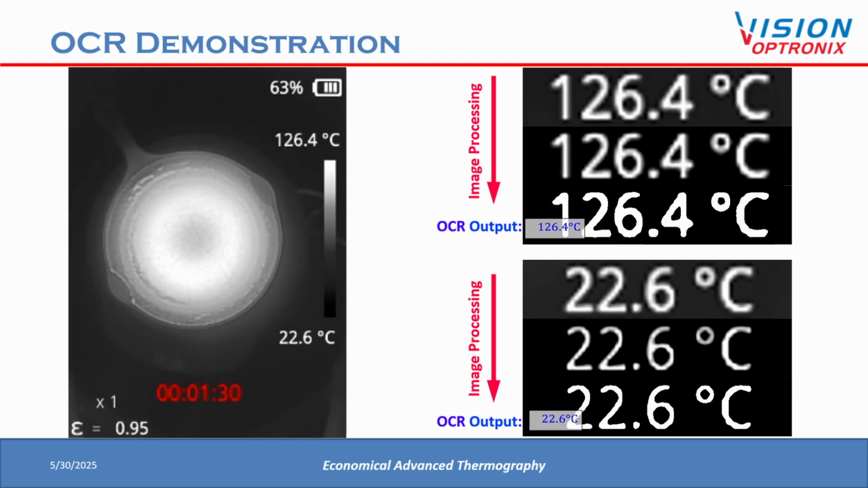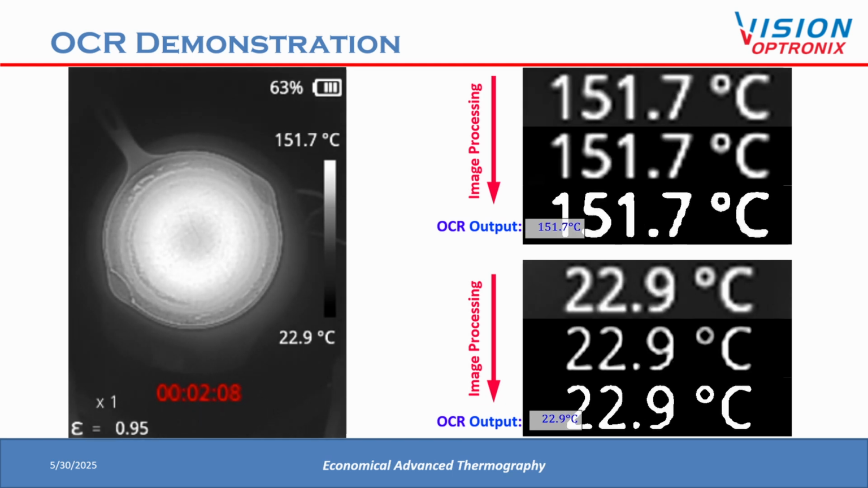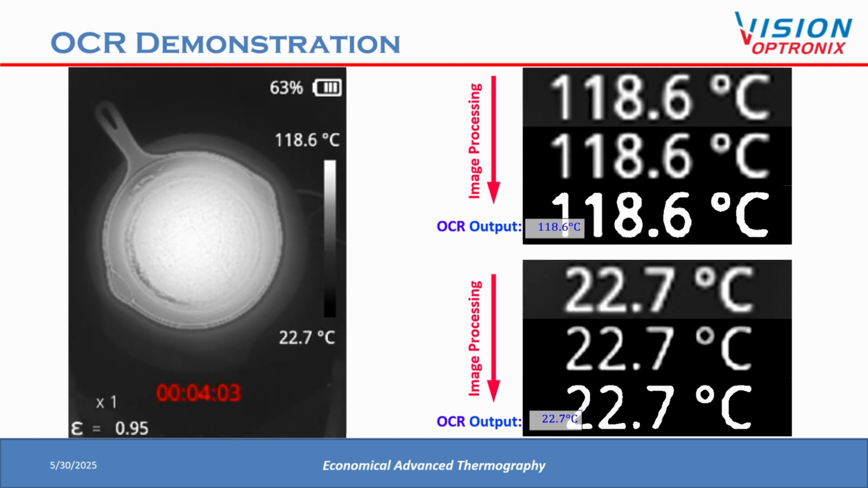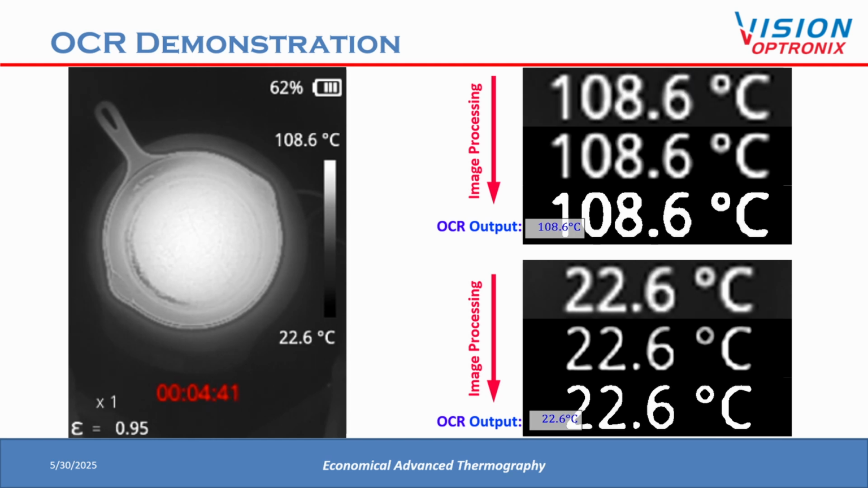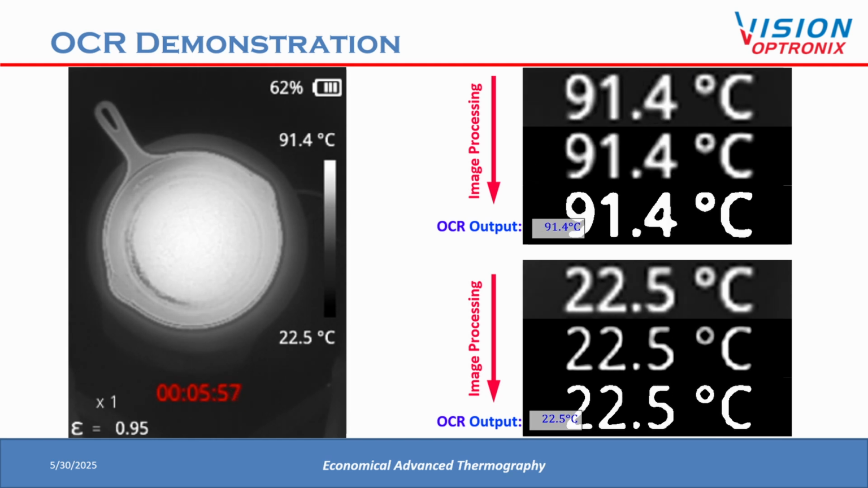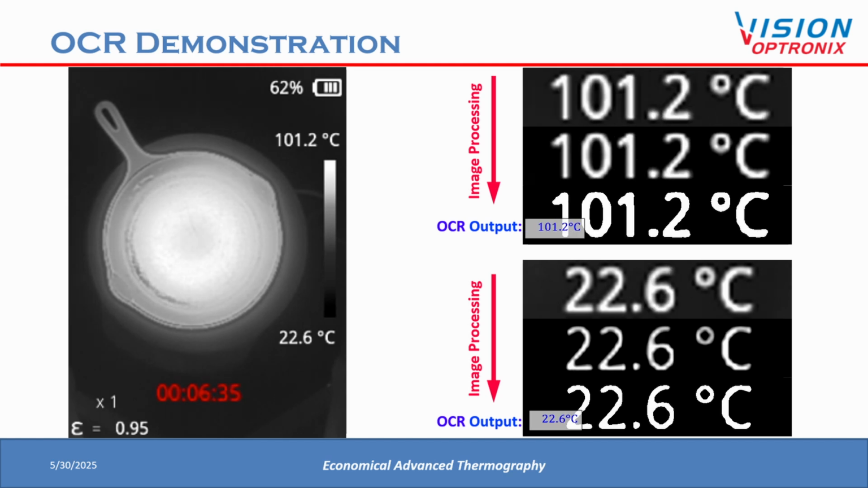The downward arrows represent an image processing progression from the original image in preparation for the OCR algorithm. The raw OCR output is shown in the small block. A 99.63% accuracy was achieved before our parser, extractor, and error corrector.